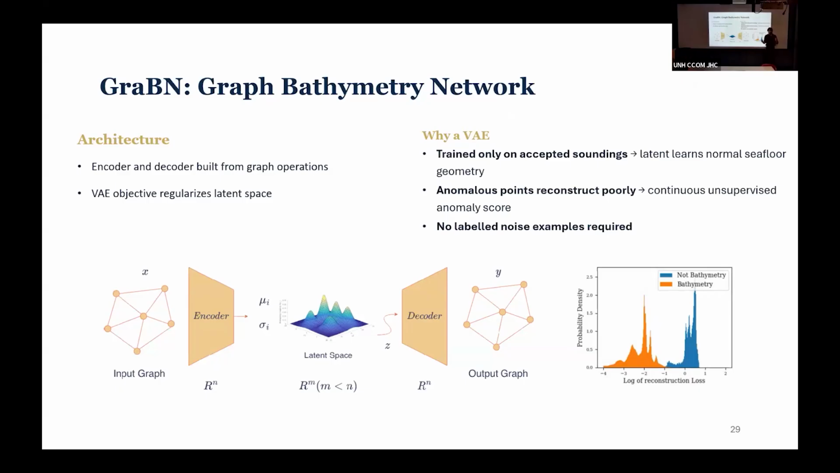It's essentially an autoencoder network. I realize I should have been more here. Oh, thanks for adjusting the camera. Yeah, it's adjusted. Yeah.